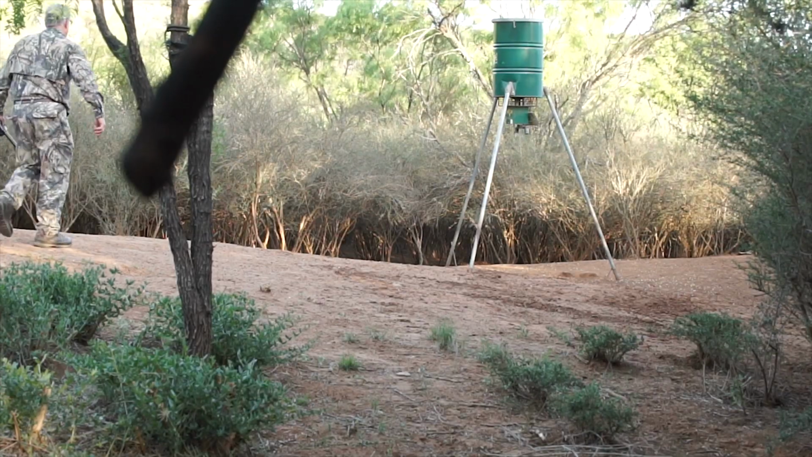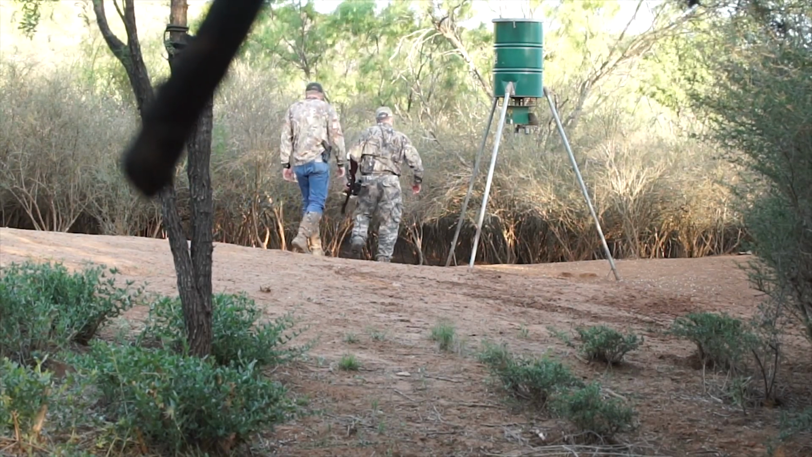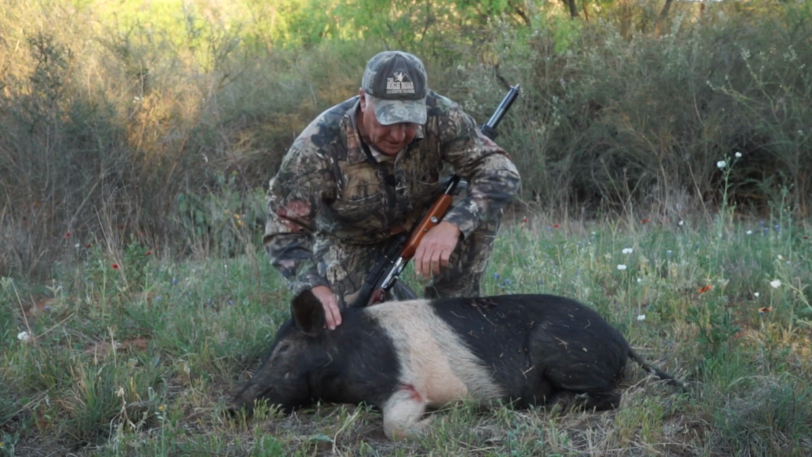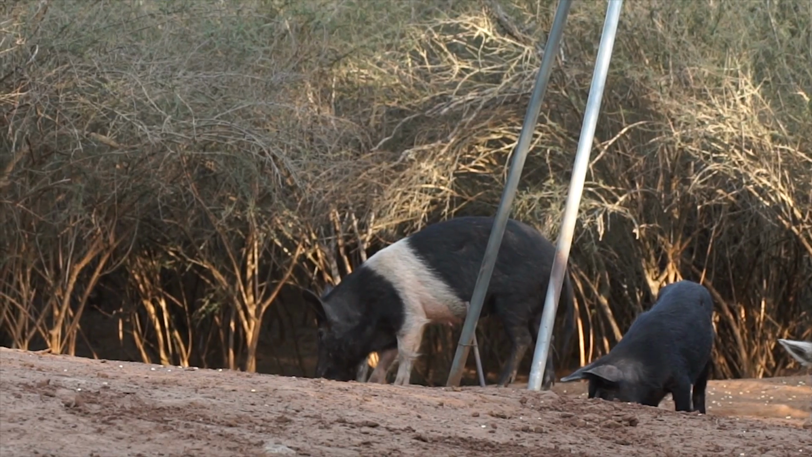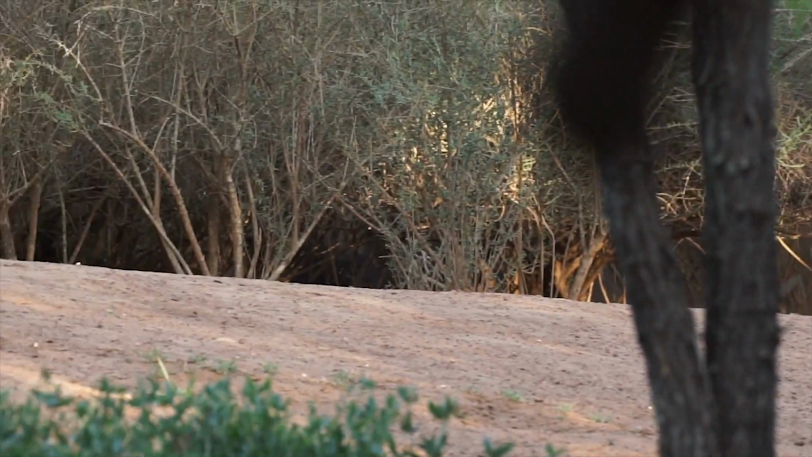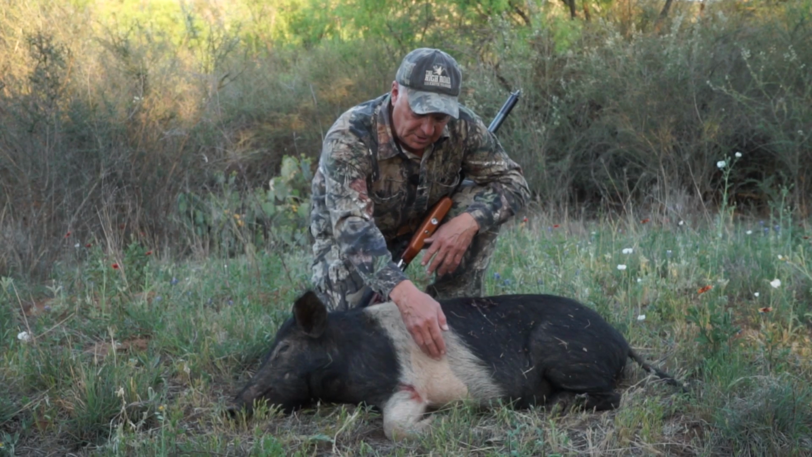Now it's time to take a look at what we've got. All right, well, this is what it looks like. I made a really good shot. The arrow flies so fast. We had the camera on slow-mo, but I don't know if you'll even be able to see the arrow traveling. But the heart is down, up front behind the shoulders, and down low on the hog. Most people wind up shooting them back here in the crease.